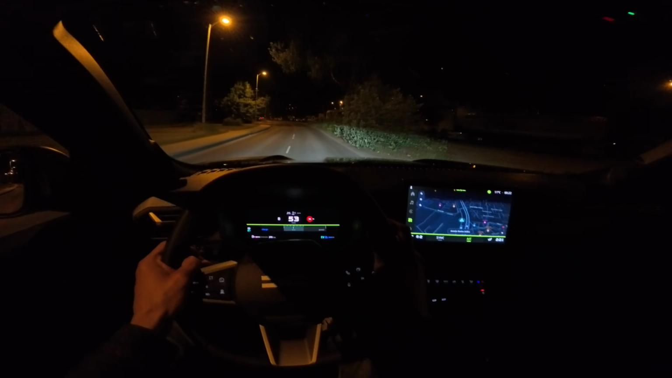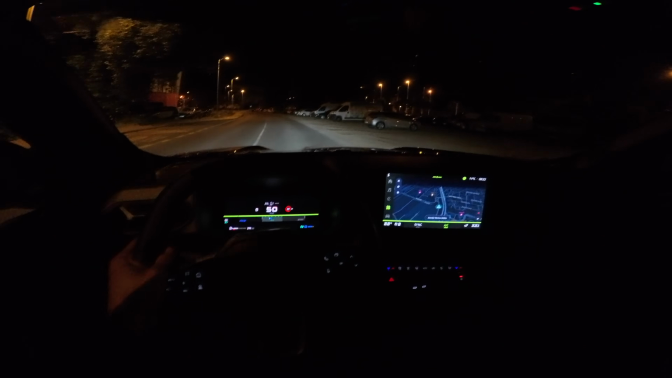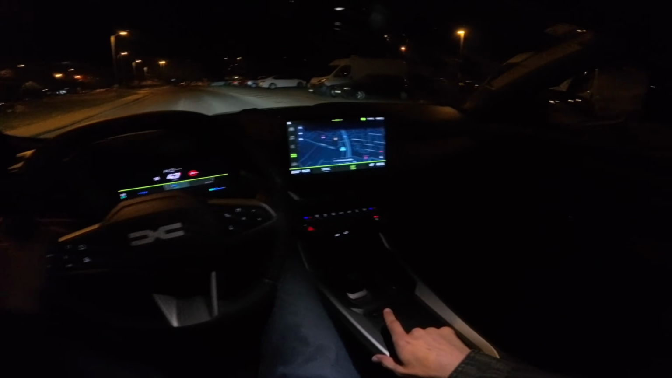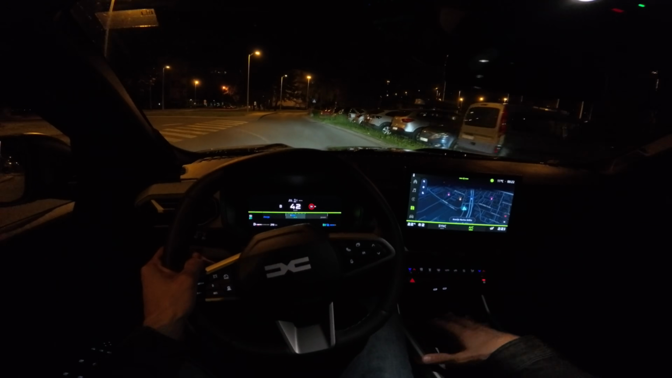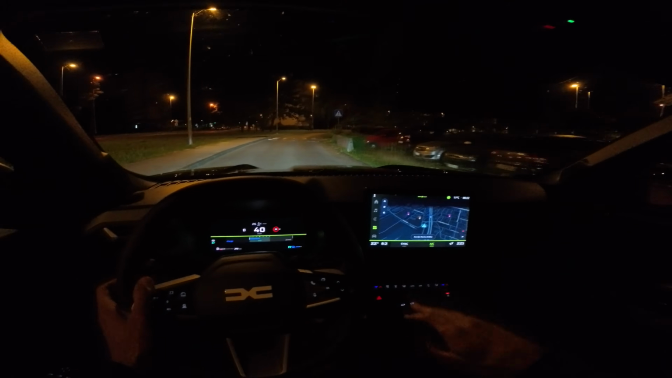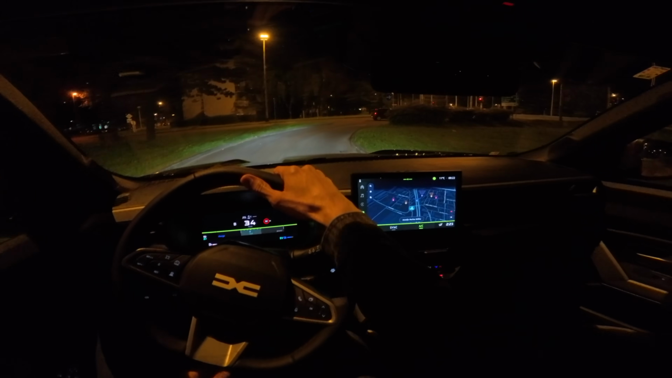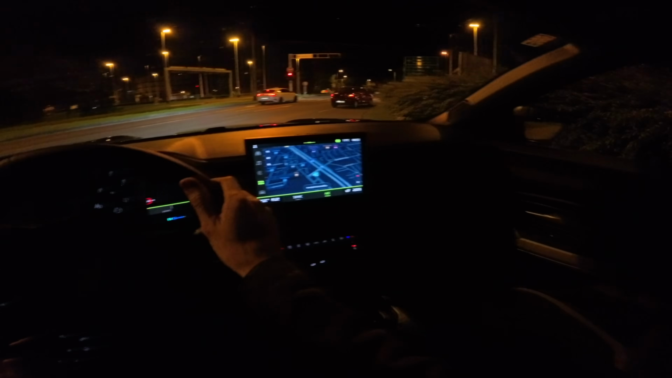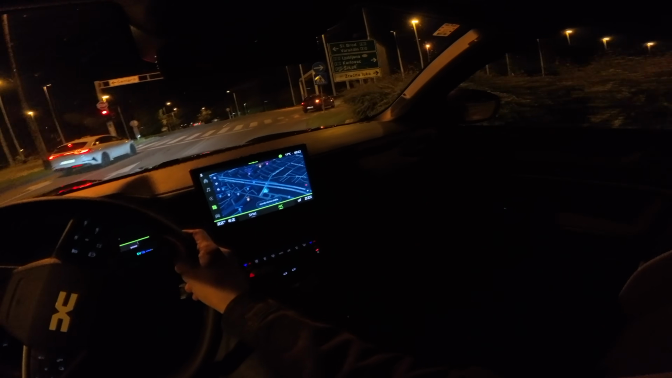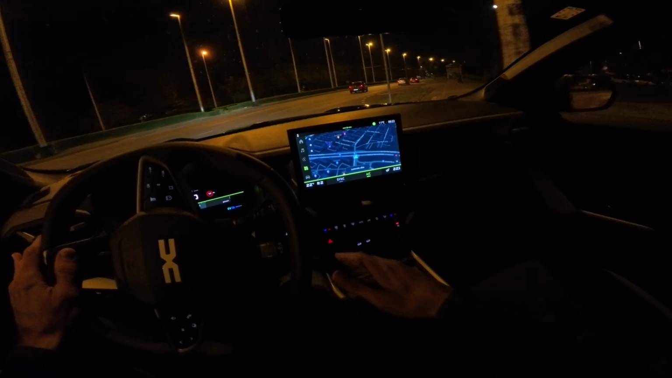Another thing that I personally like, that's also on the automatic exclusive for the Bigster, is this taller middle bridge. So you can just lean your hand here. There's no open space here because it's lower on the Duster. But if you go for the manual, for the extreme version, same as in the Duster, it's lowered.